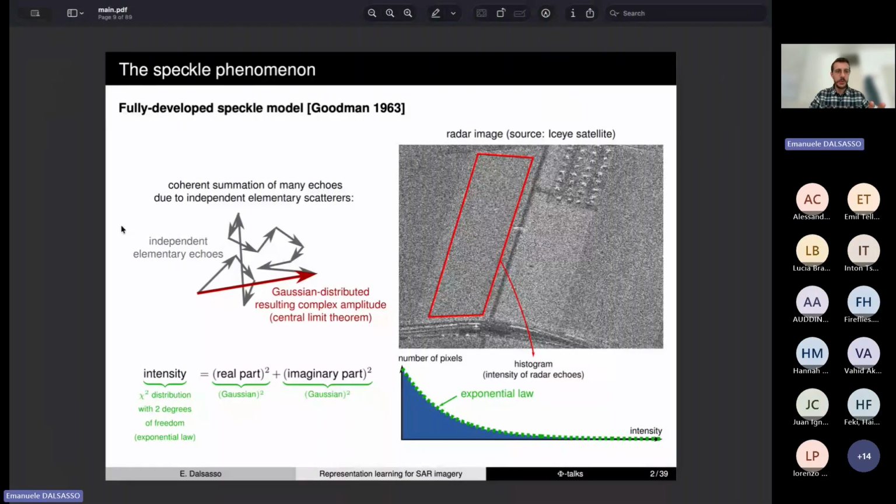Yeah, so I was saying within a given resolution cell, so within a given pixel, we have several elementary scatterers, and each of those scatterers, which correspond to all these gray arrows, conveys a signal. The contribution of each of these elementary scatterers can interfere in a constructive or a destructive way.